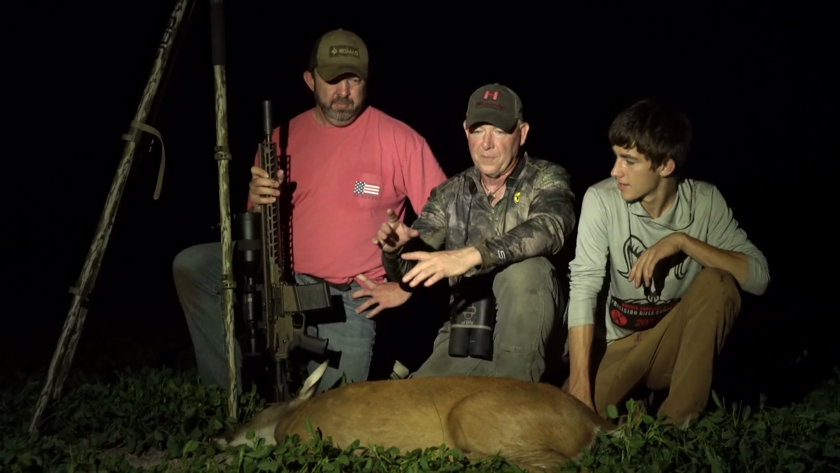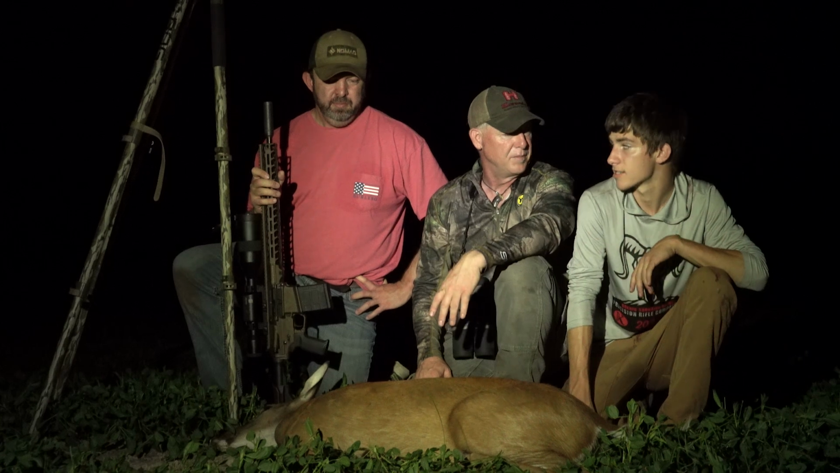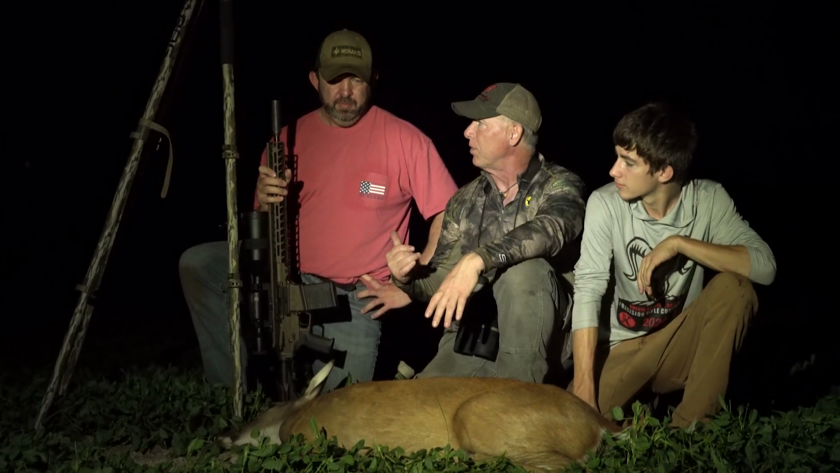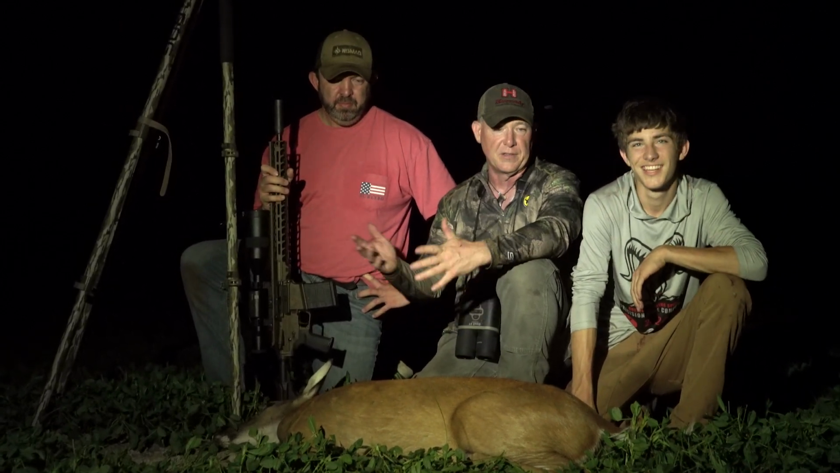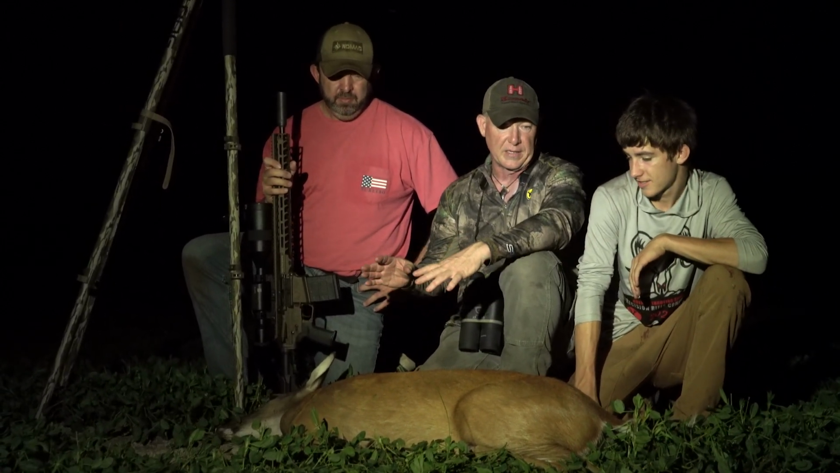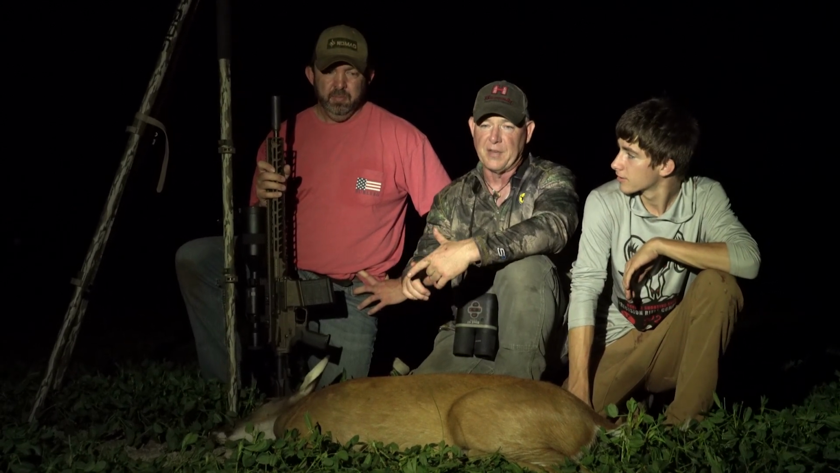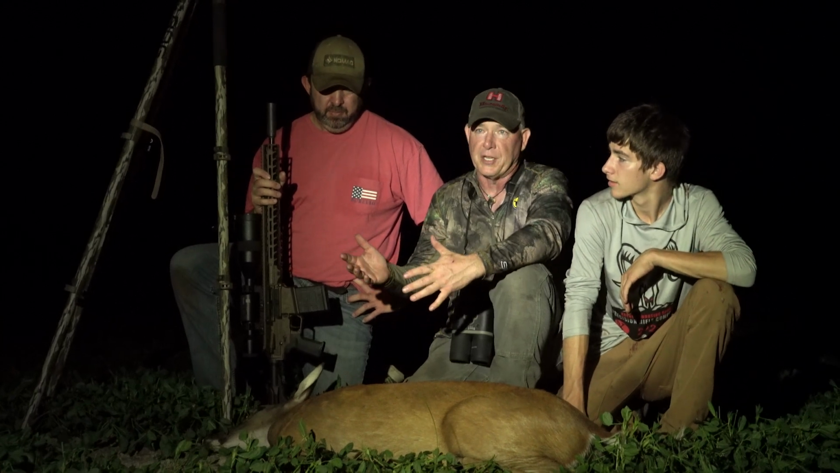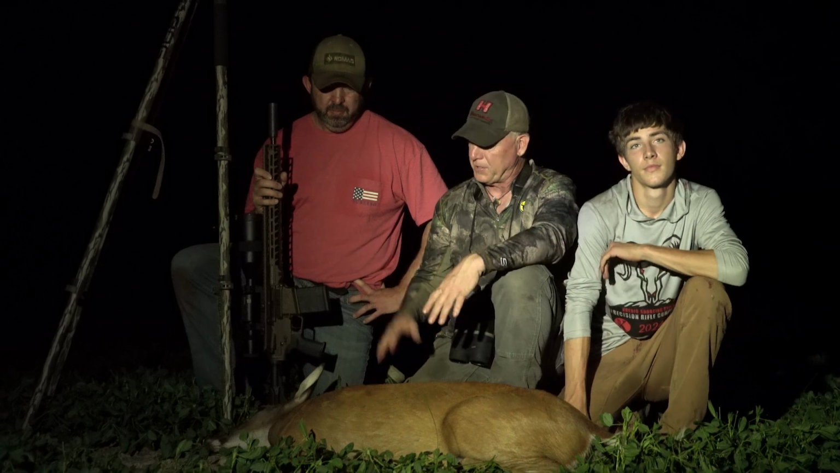So, of course, at night, we've talked about this a lot, it's even more important to have a safe backdrop. Yes, sir, 100%. Scouting it out. And Chet's done that in the areas that we're actually taking care of these deer. With Ryan, he knows that country. That's their ranch, so they know exactly about where everything's at. But I always tell people safety at night is 10 times more important than in the daytime because you can't see as well. You want to really make sure of your backstop whenever you're shooting, but especially at night.